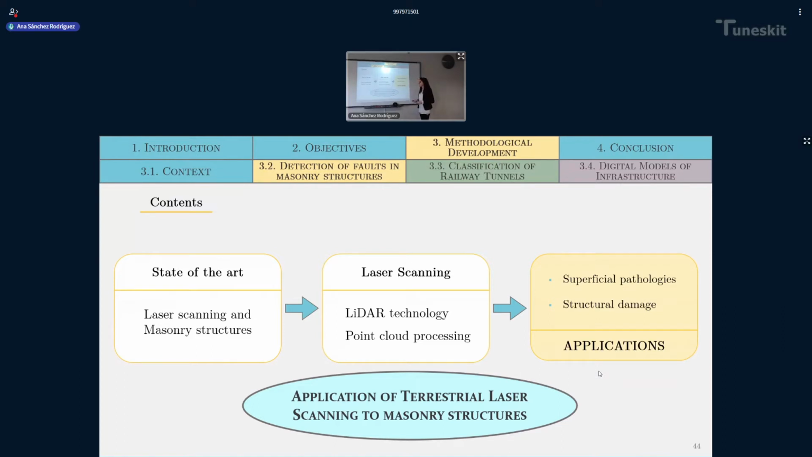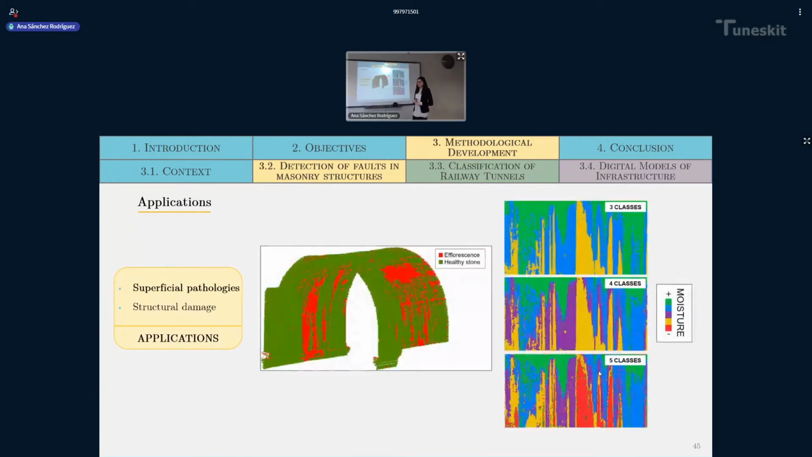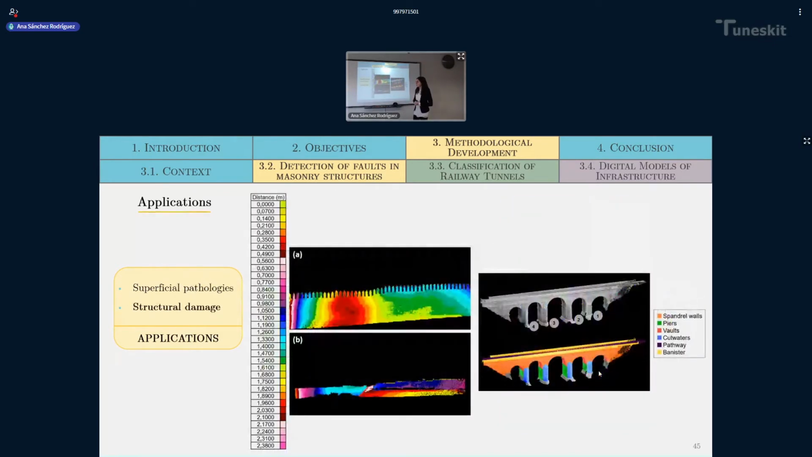These applications are, in order to detect superficial pathologies, we can use the intensity values to detect, as you can see here, humidity or fluorescence. And then we can also make an analysis of the structural damage of some masonry constructions, as the ones that I presented before.